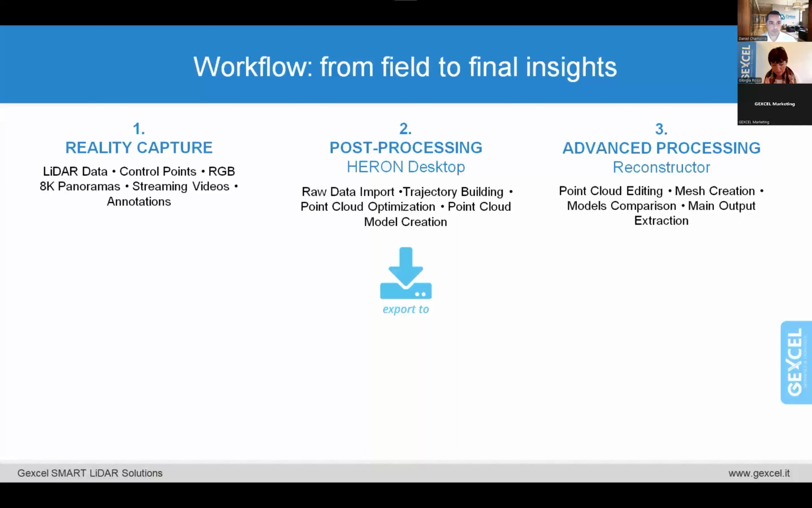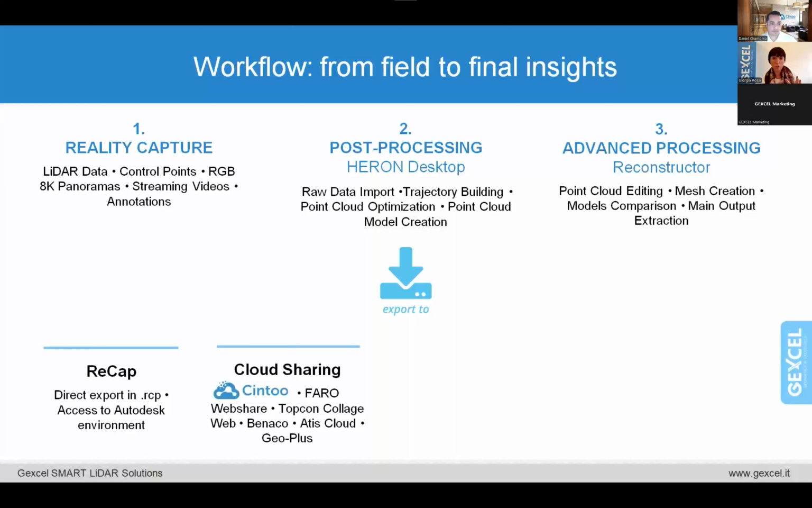And this is another thing which is very important because we know that users are used to working on different platforms depending on the needs. For example, you can enter inside Recap, so access the Autodesk environment, and in Recap, you can import the point cloud with the panorama pictures. You can export for cloud sharing platforms.